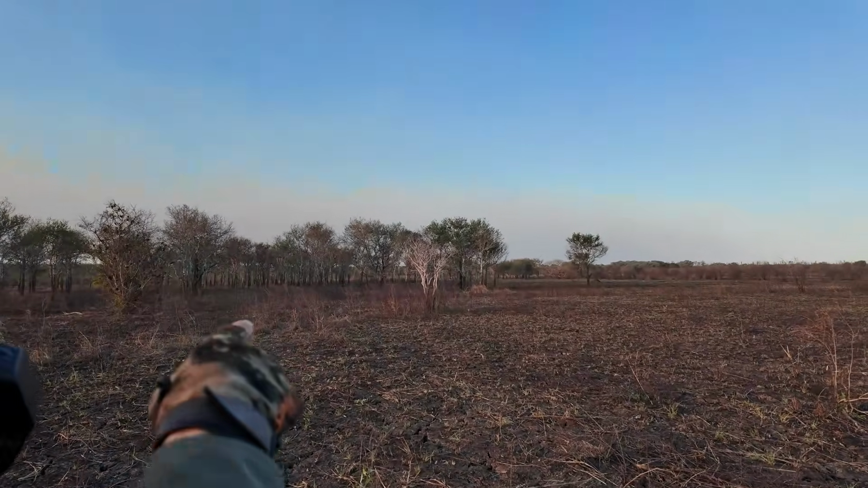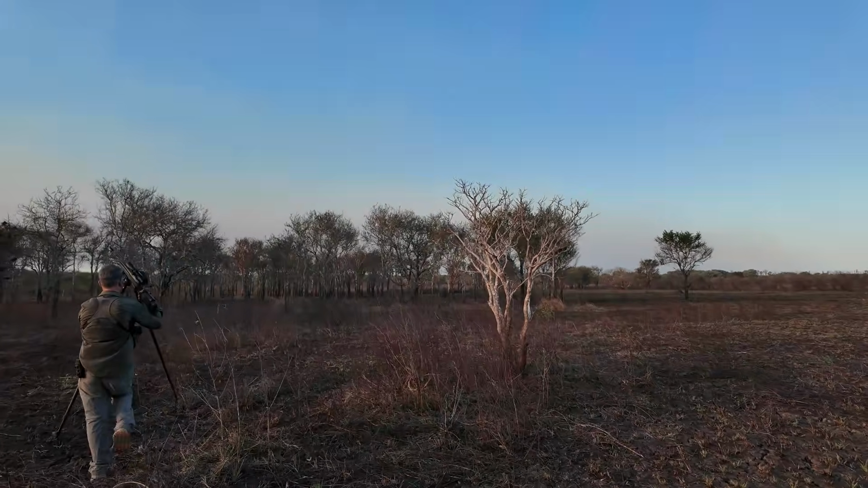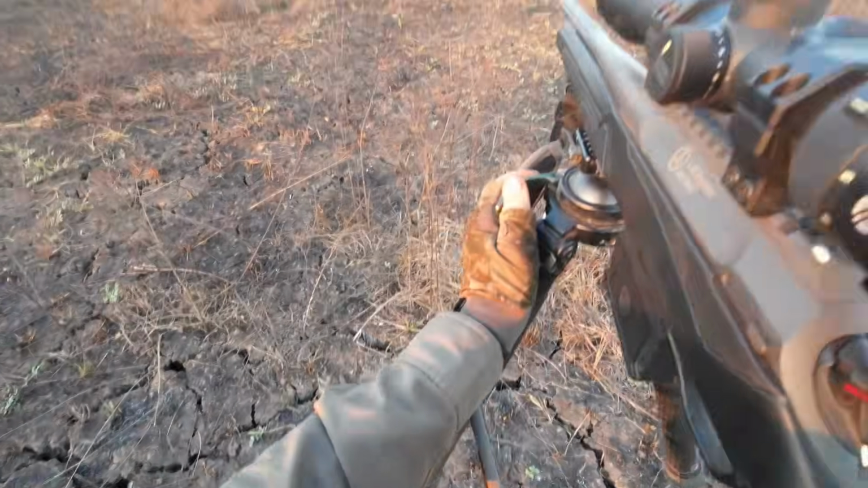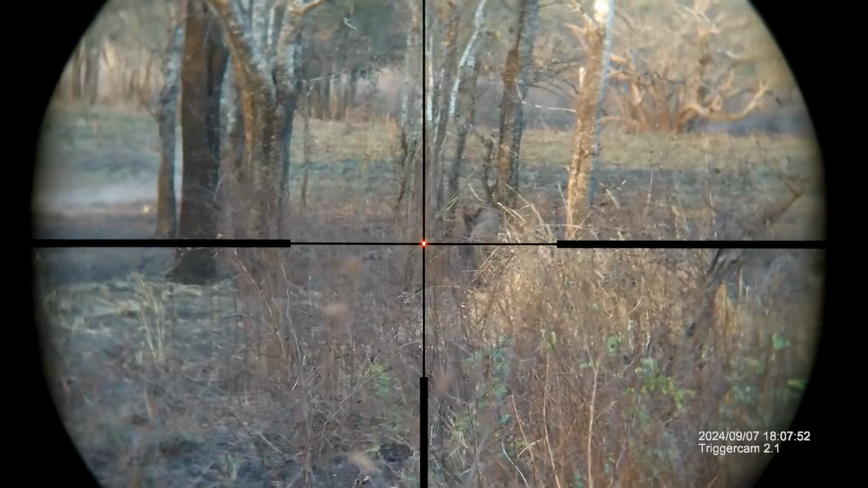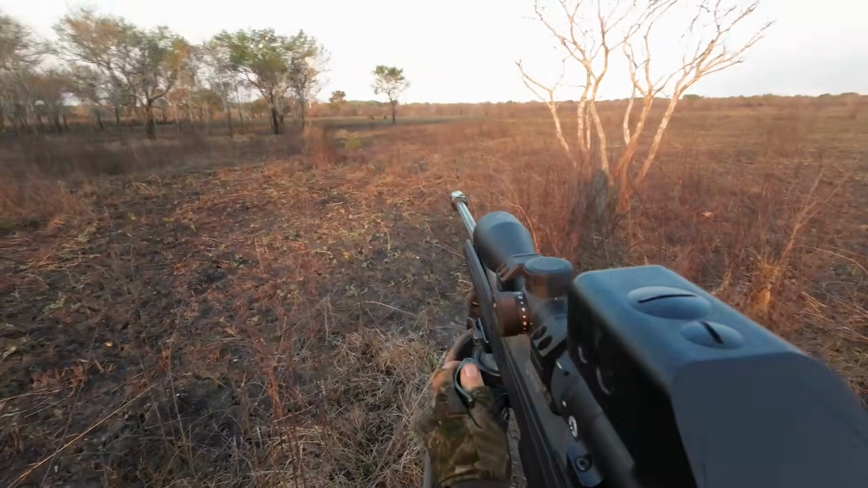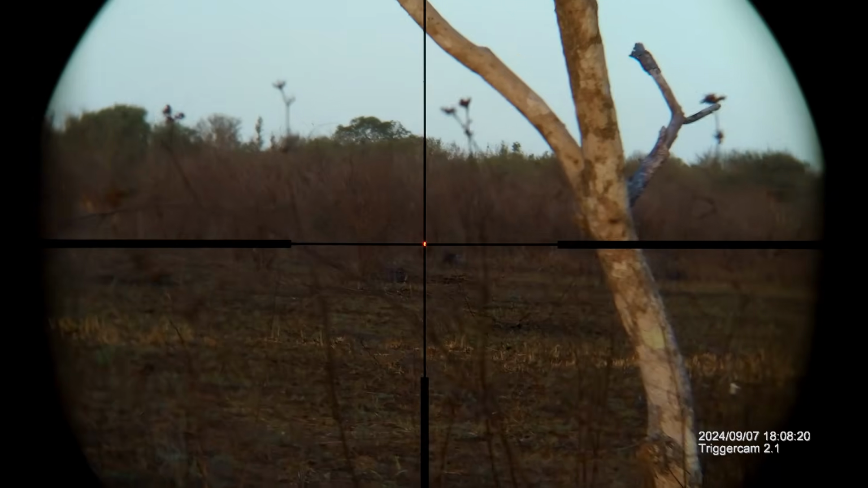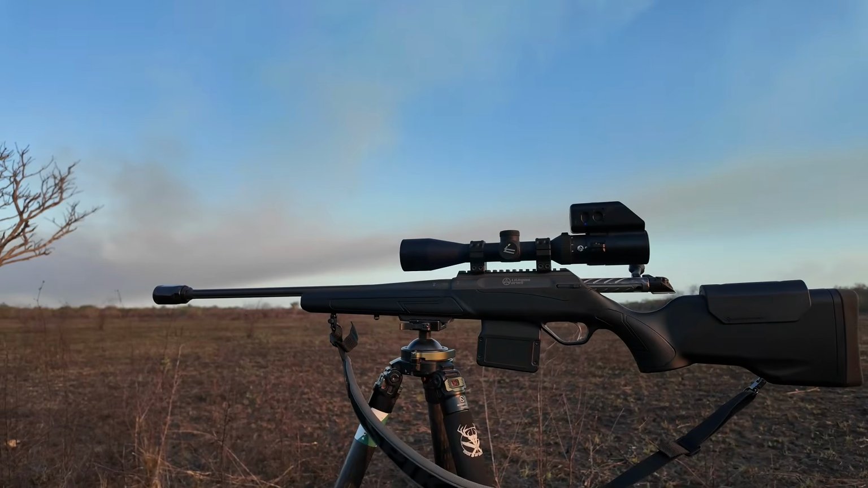I'll get that little tree so you can lean on that. Bloody hole. Oh, a heap of pigs down there. That'll do it.